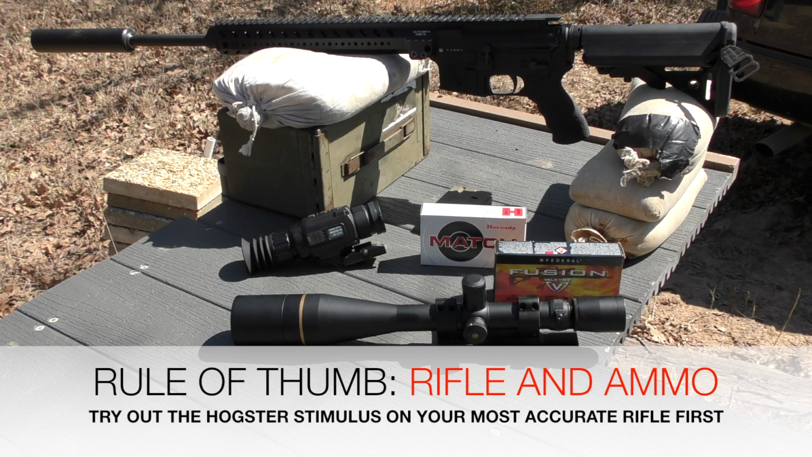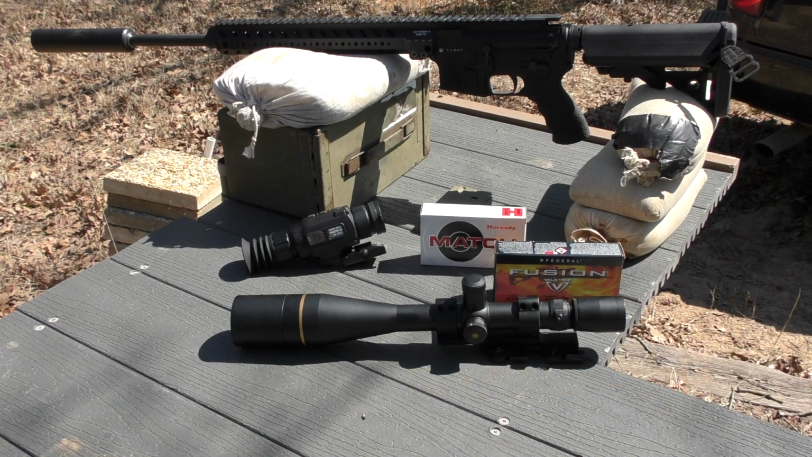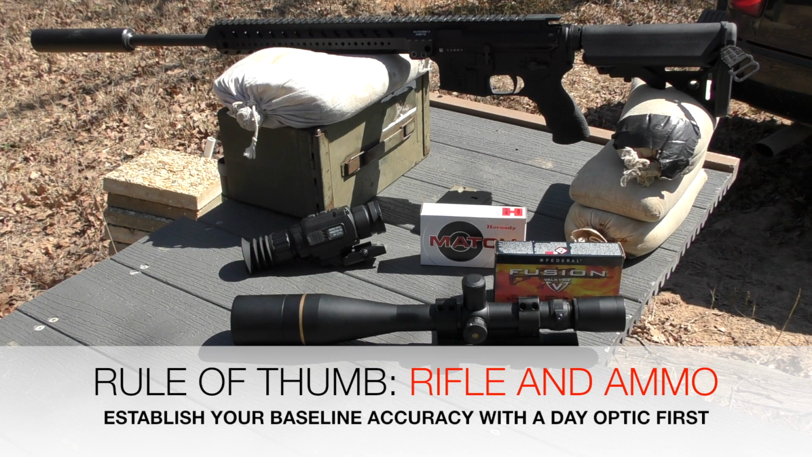It may not be the one that you intend or bought the Hogster to run on, but what you want to do to get familiar with the controls and the process of zeroing a thermal sight is you want to be as accurate as you can be on target at 50 and 100 yards. And so therefore pick a rifle system that is going to give you that capability. Also, start with a day optic. I have a Leupold 8.5 by 25 on the bench. I want to know that my rifle system is capable of MOA or better.